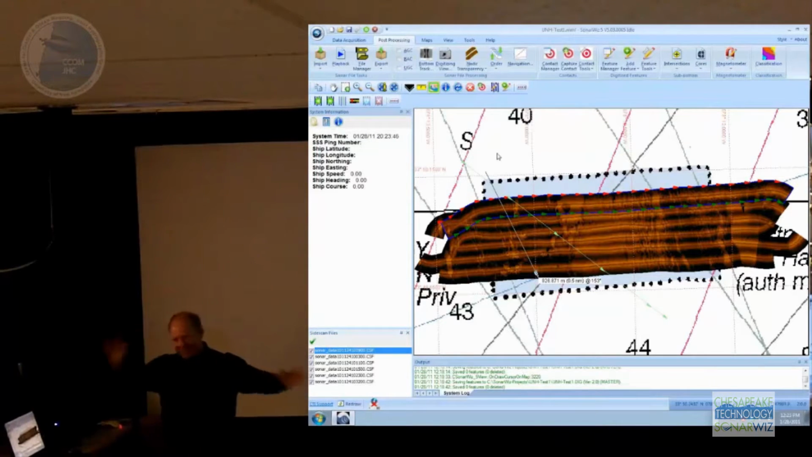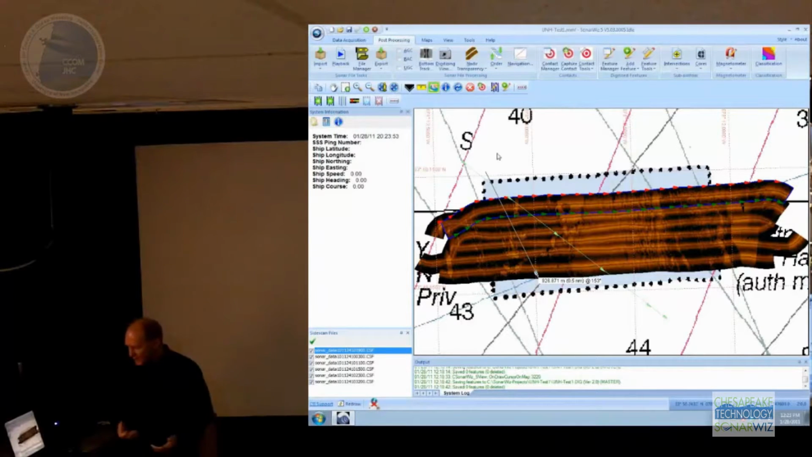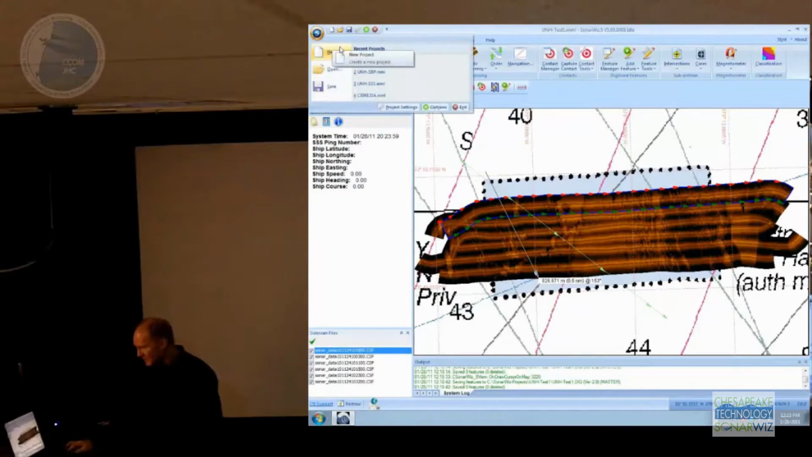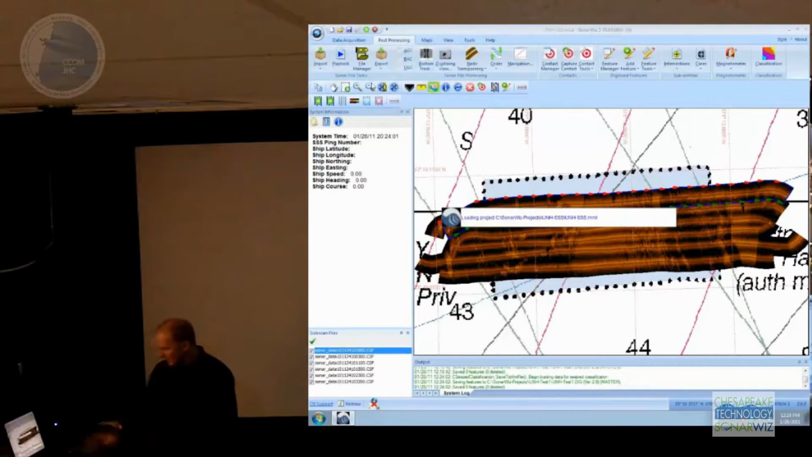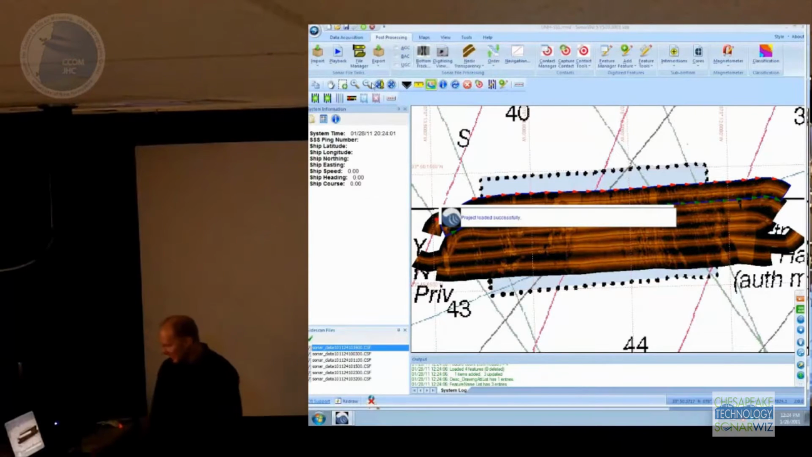Okay, so that's the real quick overview, the anatomy of SonarWiz and some of the functions that are available. Let's just jump to a project. This is a project that I was messing around with on the plane yesterday. This is basically the same data that I've already processed. I've done a little bit more to it. We're going to look at the same data set that's had some gain applied to it.